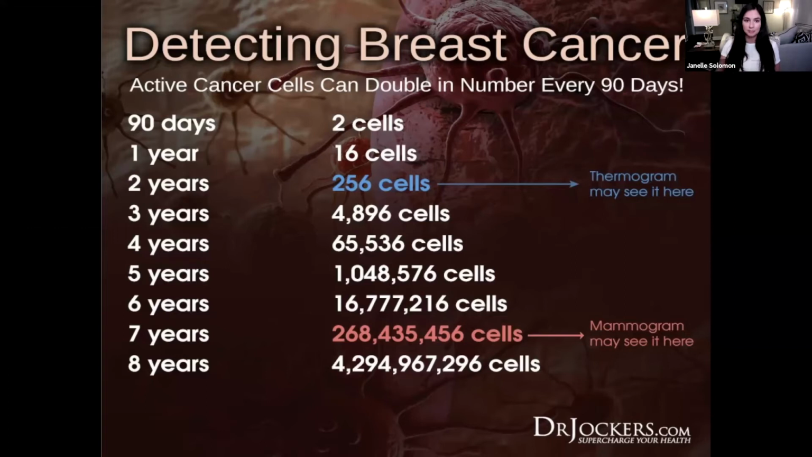If you look down here, after 7 years, you have a lot of cells, a lot of cancer cells. That's the point where a mammogram might see those cells. So a little bit different there.